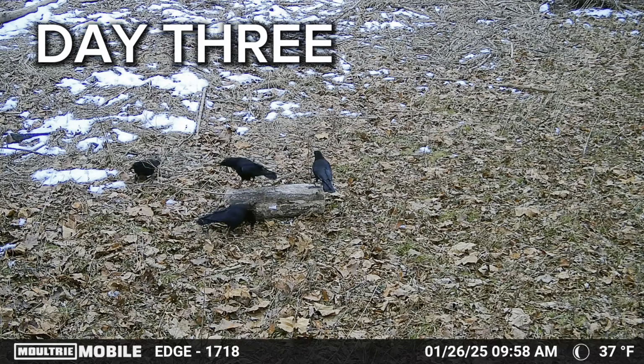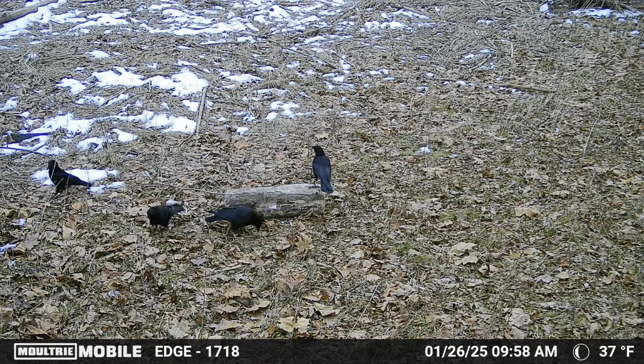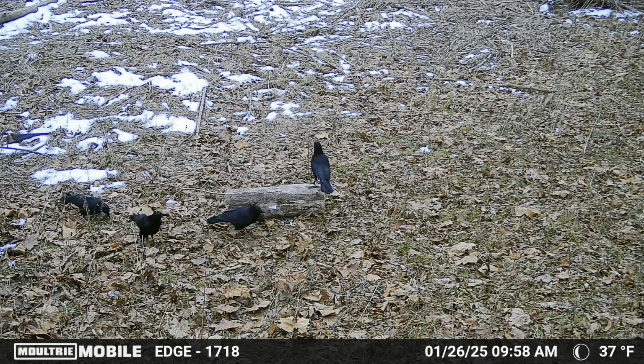Morning of day 3, and the crows are back, cleaning up what's there. There's still quite a few critters to come, even though the bulk part of the chicken is gone.